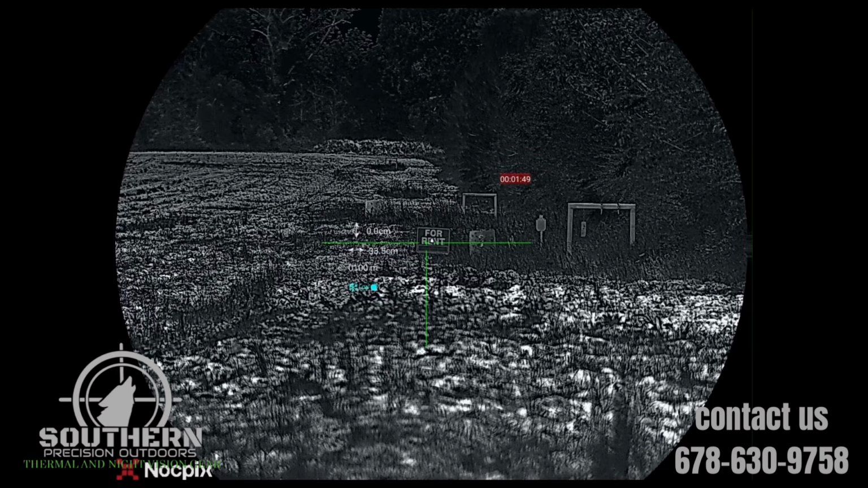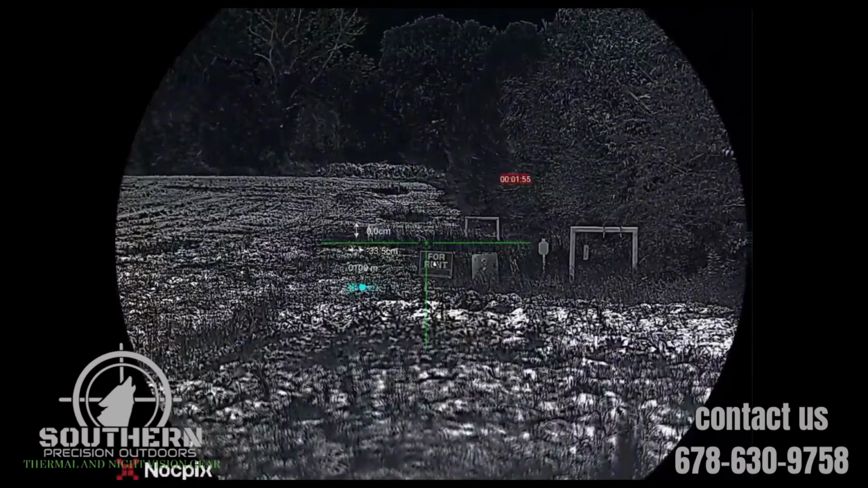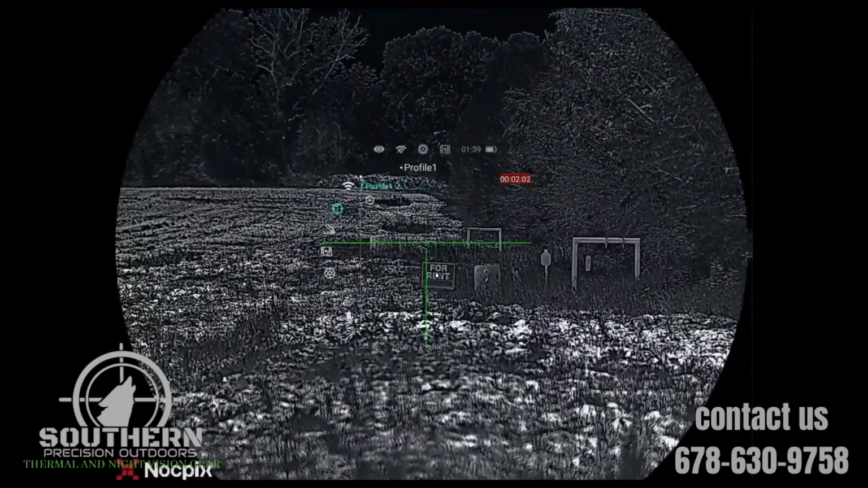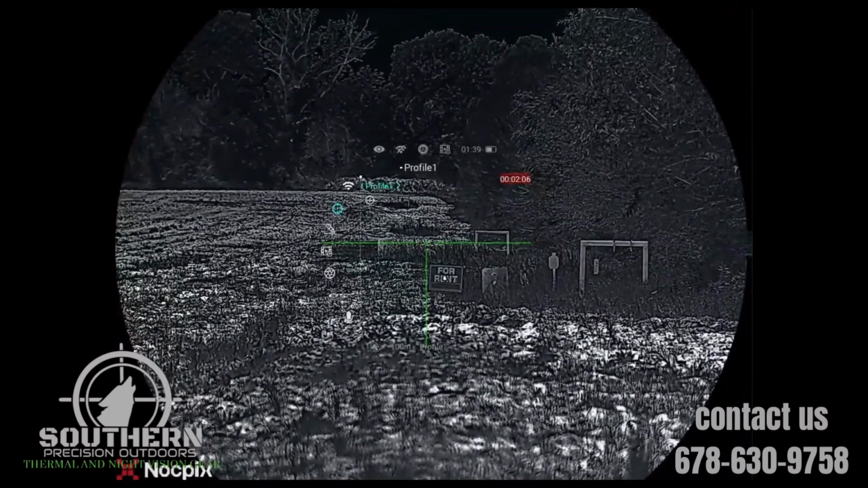come down, unfreeze, and then you would hold your menu button, and it's going to ask you to keep these settings. Click yes, and now we have zeroed and calibrated our clip-on.